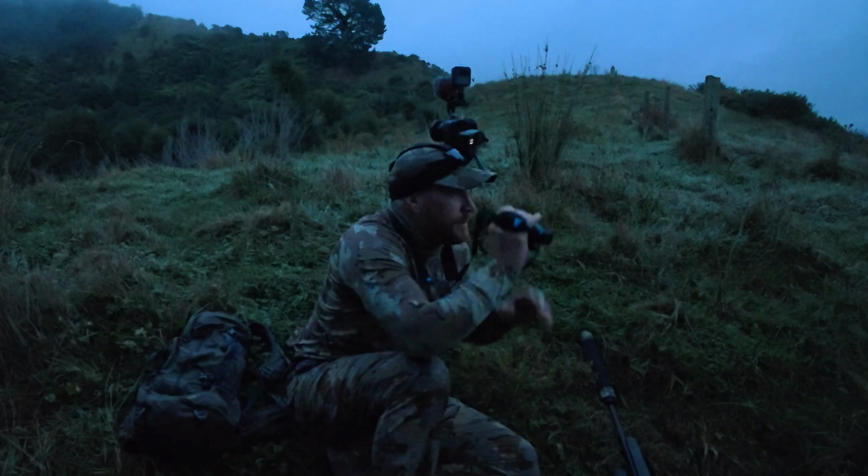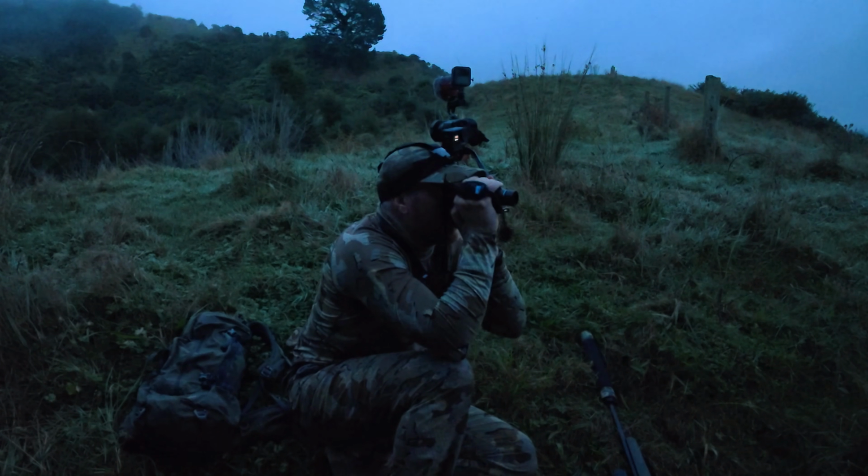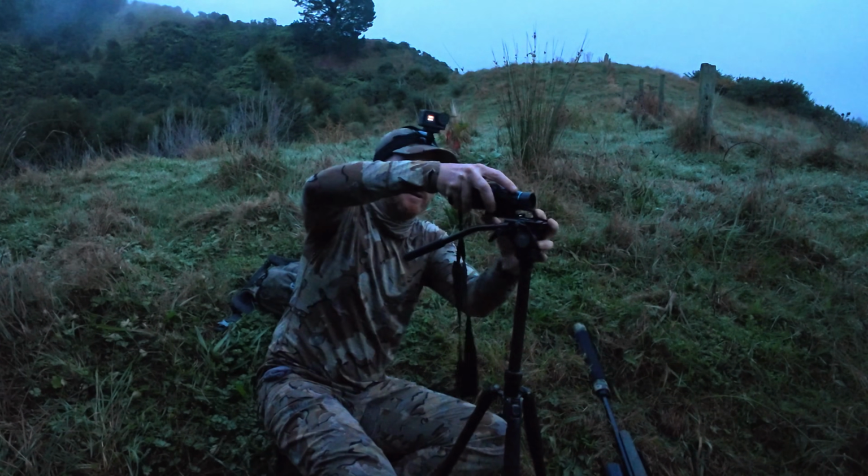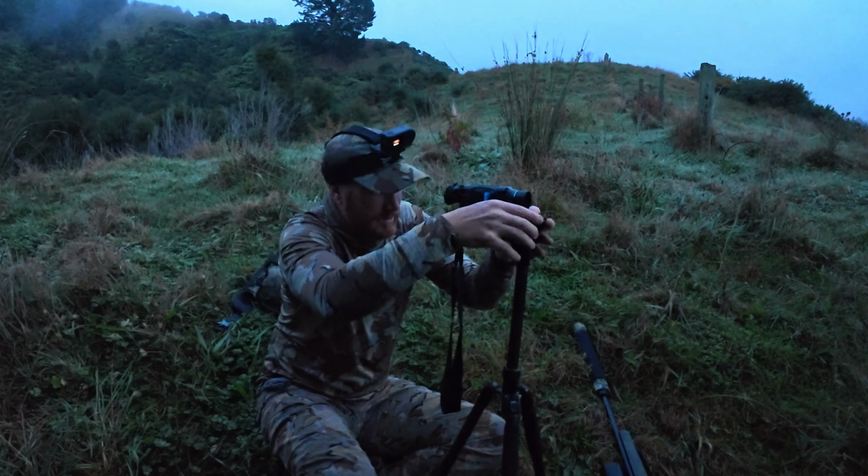One thing I did change recently was adding a tripod plate to the bottom of the unit. On its own, the monocular is designed to be handheld, which is fine for quick scans. But my hunting involves cameras as well, and I found it quite difficult to be using this handheld while setting up other gear at the same time. So I attached the adapter plate which matches my Sirui tripod. And honestly, it's probably one of the best modifications I've made.